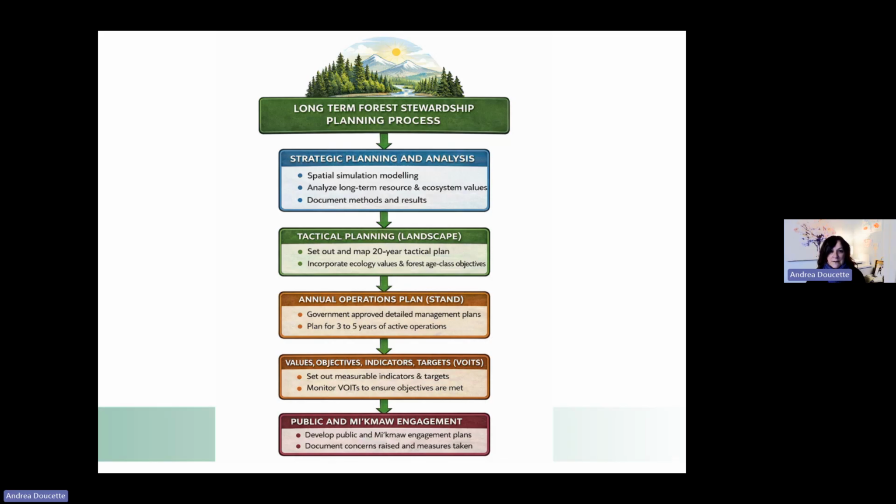At the highest level, we have our strategic planning and analysis, which is really setting our goals and objectives for a 100-year long-term look ahead to what are the key values, whether it's ecosystem, cultural, ecological, social, all those values that you can think of that are important to forests for Nova Scotia and to the public.